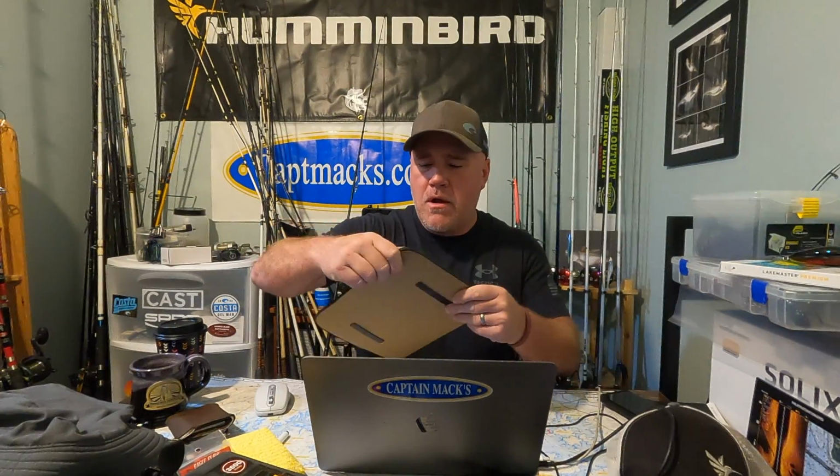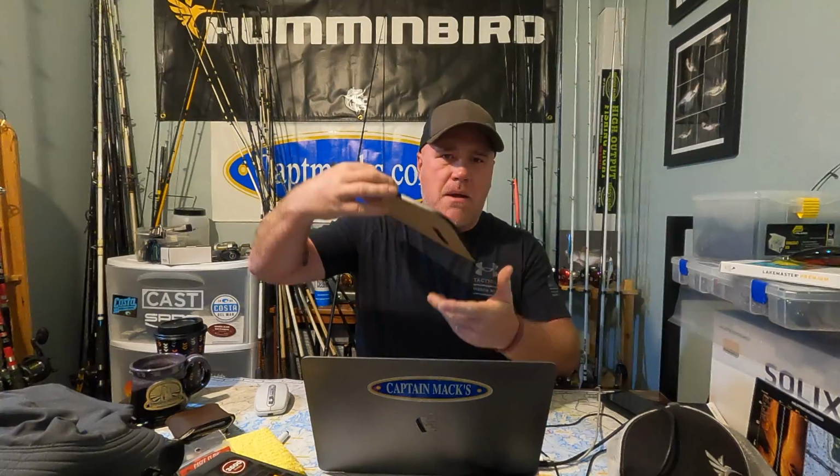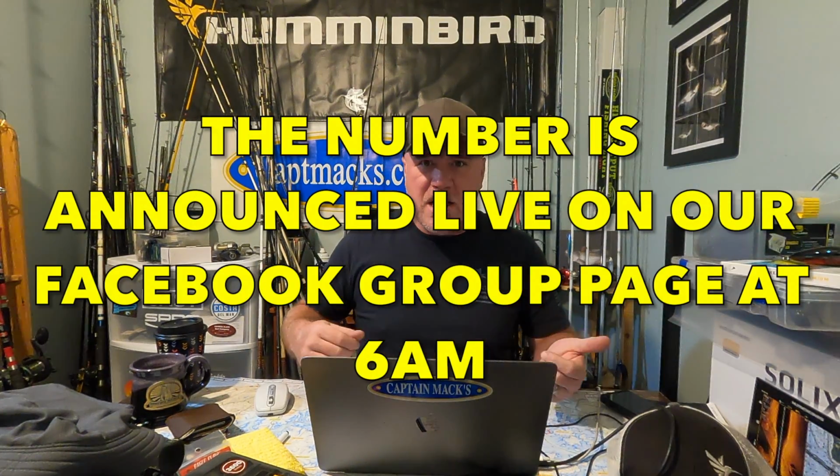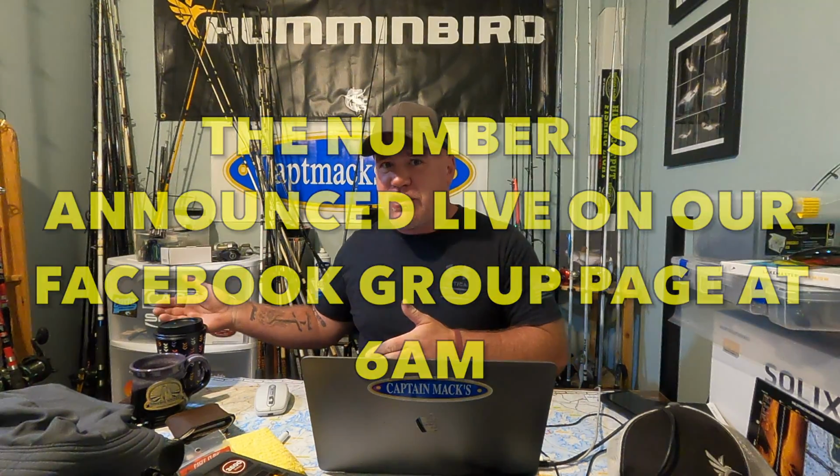But in order to keep people from cheating, what we have to do is write down the number on a placard and put it on top of the fish when you take the picture of the fish on the measuring board. And they give that number out the morning of the tournament at Lions Inn. That way nobody can take an old picture from past fishing trips and try to submit it as a current picture.